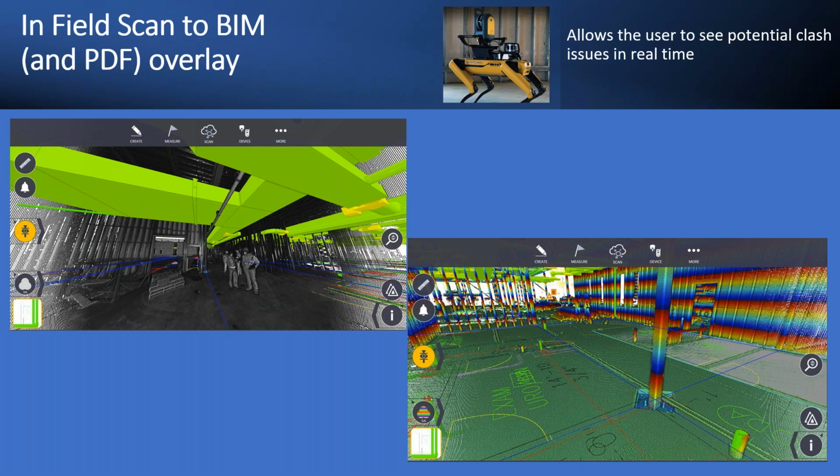If we have that PDF overlaid and it clearly shows that we are not in the wall, a project engineer or project manager or foreman or whoever is on the construction site can simply scan with the tablet, look around, and identify issues. Again, an in-field workflow that moves very quickly, very agilely, and fixes problems.